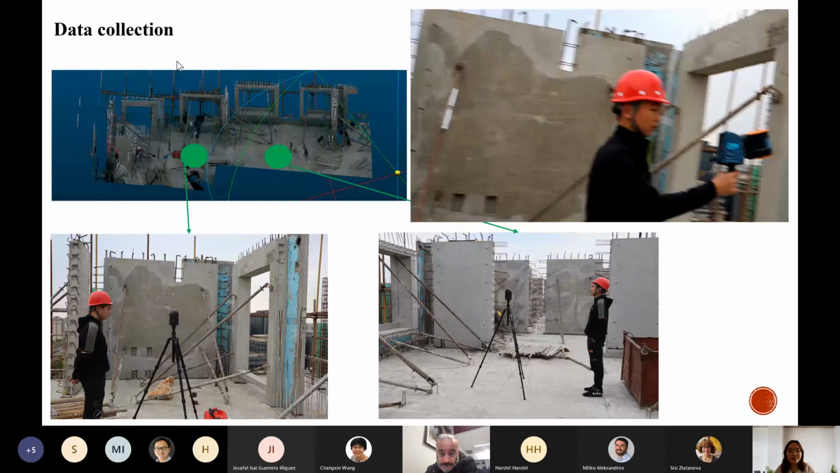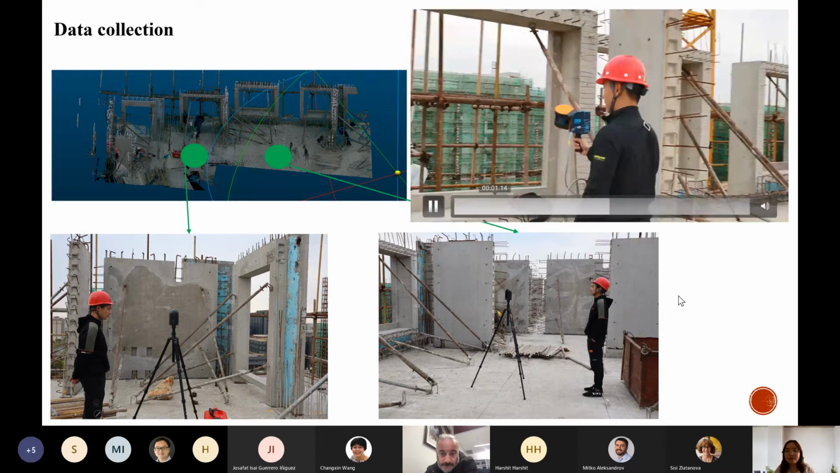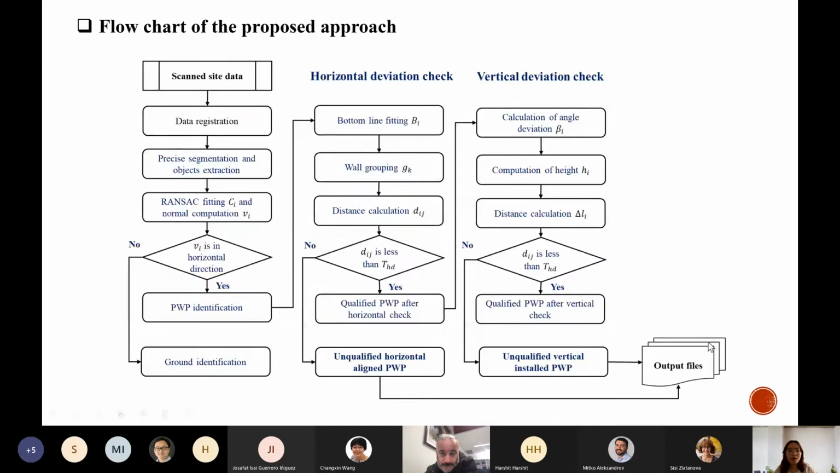And then is the data collection process. For this area, we can use scans to get the point cloud data, and also use the handheld laser scanner to get the data. After data collection, we need to do the quality check. This is the flow chart of the whole proposed approach.